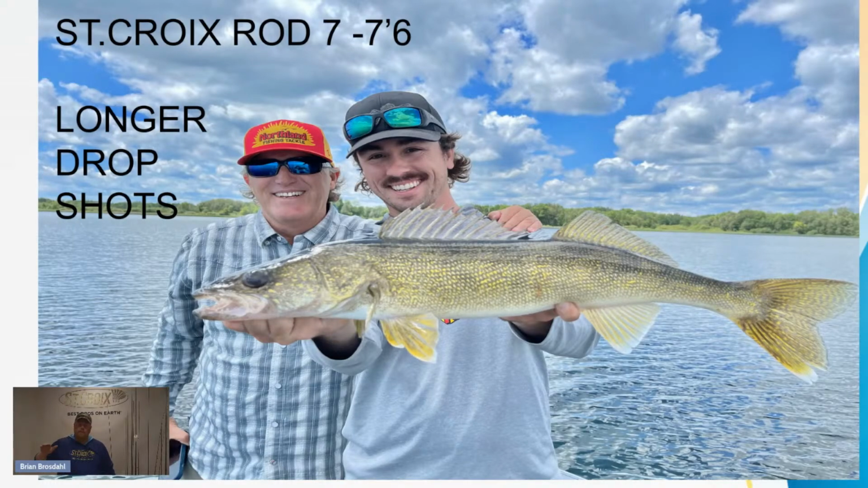And more with zebra mussels, walleyes are using shallower water than we've ever seen. But if they're deep, most of the time deep is 20s to 30s. You can use maybe a heavier action, like an extra fast, which is what I use all the time, but maybe in a medium. And so 7.6, maybe even a 7.10 would be really good. So longer drop shots. And last year I was using 10-footers at times.